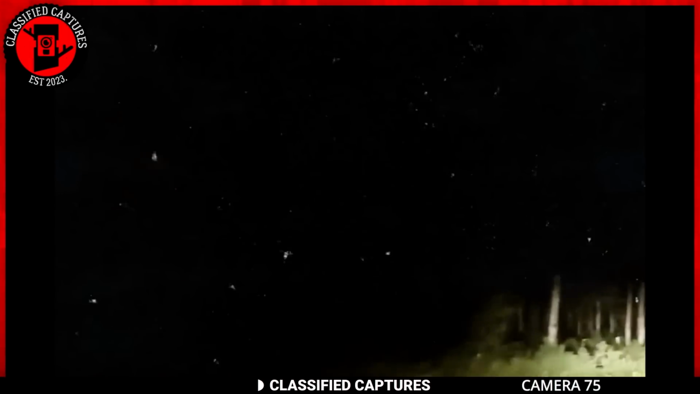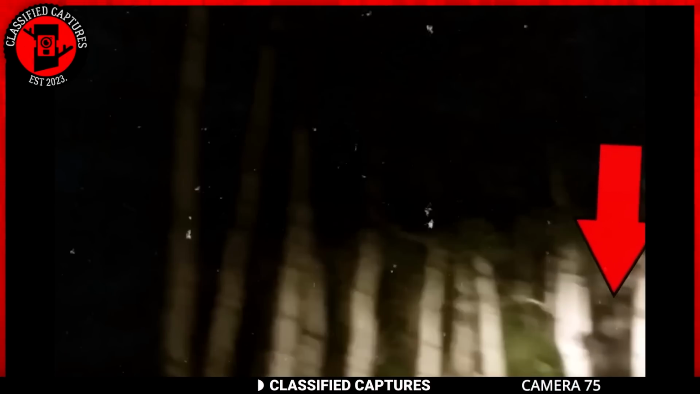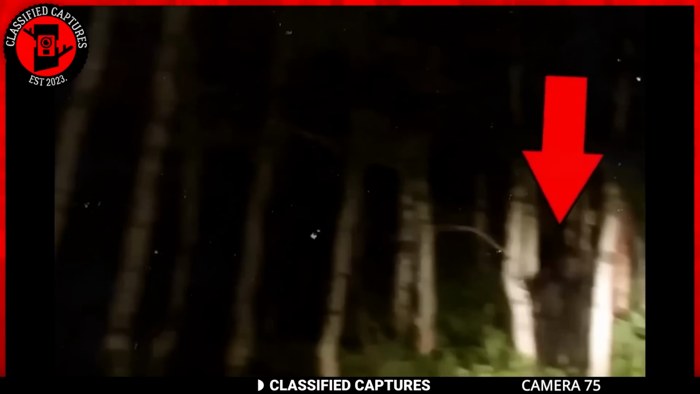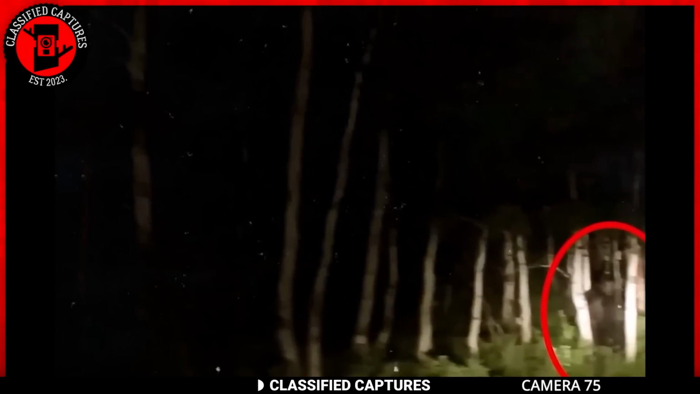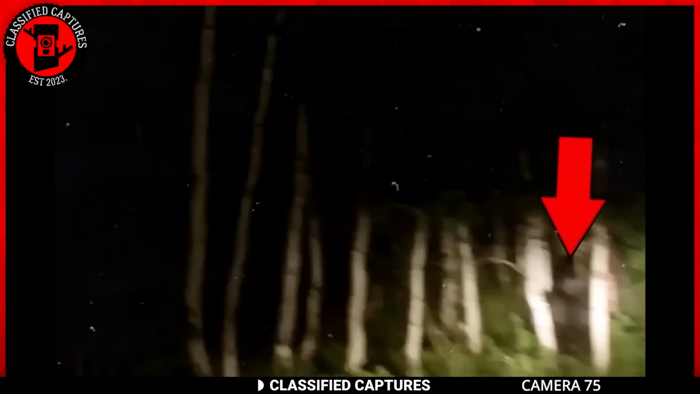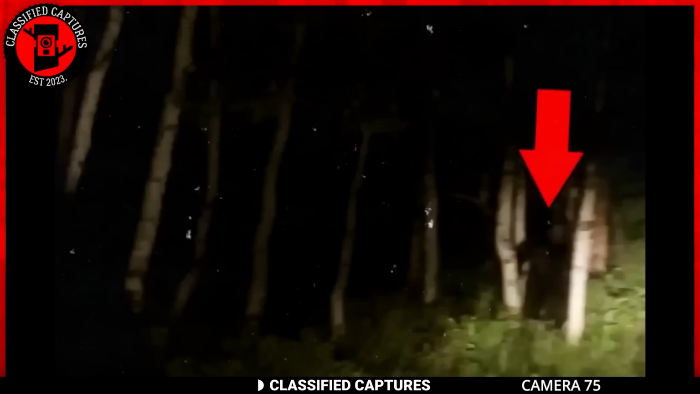After a short break from the big guy, it sounds like we've got another chapter in the ongoing saga of Bigfoot sightings. In a recent encounter, a group of friends found themselves driving through the night near a wooded area. All was going smoothly until their car's headlights unveiled a mysterious figure concealed among the trees.